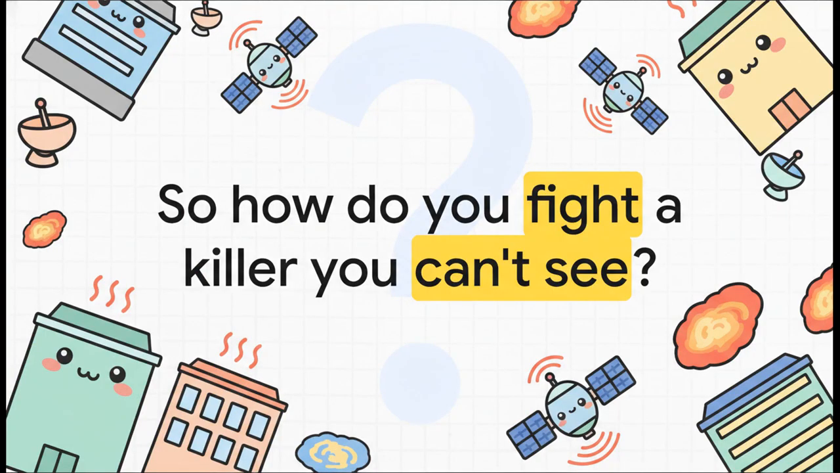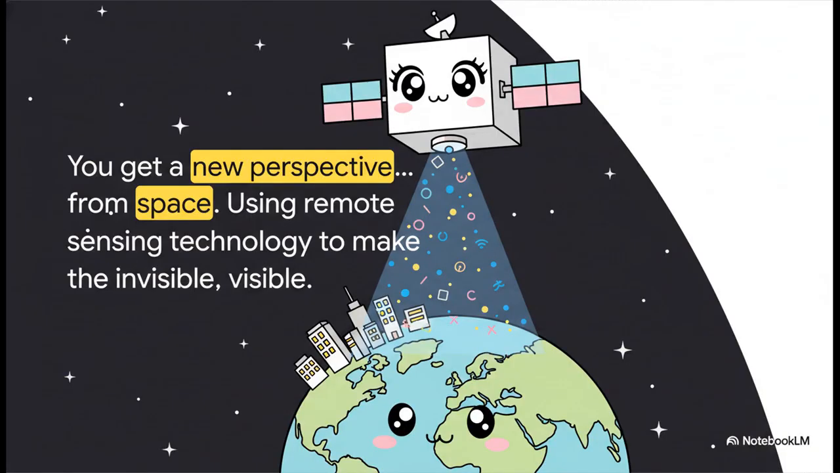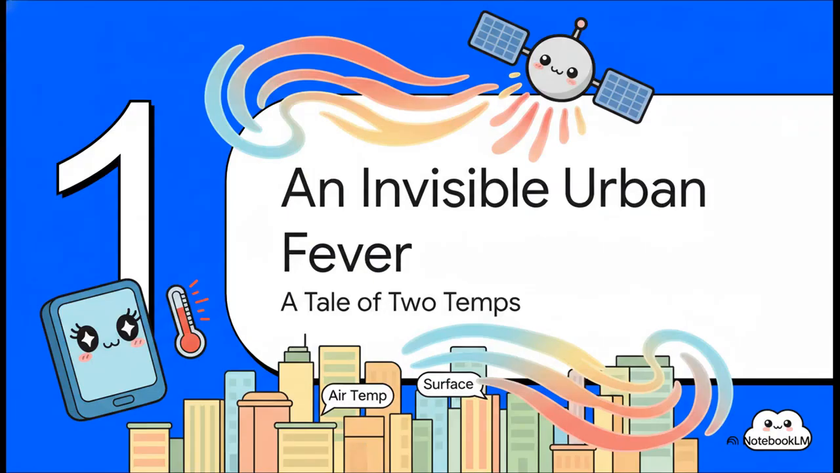And that's the billion-dollar question, isn't it? If you're going to tackle a problem like this invisible fever, first, you have to find a way to make it visible. And to do that, we need to go up, way up. We're going to look down from orbit and use some pretty amazing satellite tech to reveal this hidden thermal world that's reshaping our lives right under our feet. Okay, so let's get right into it.